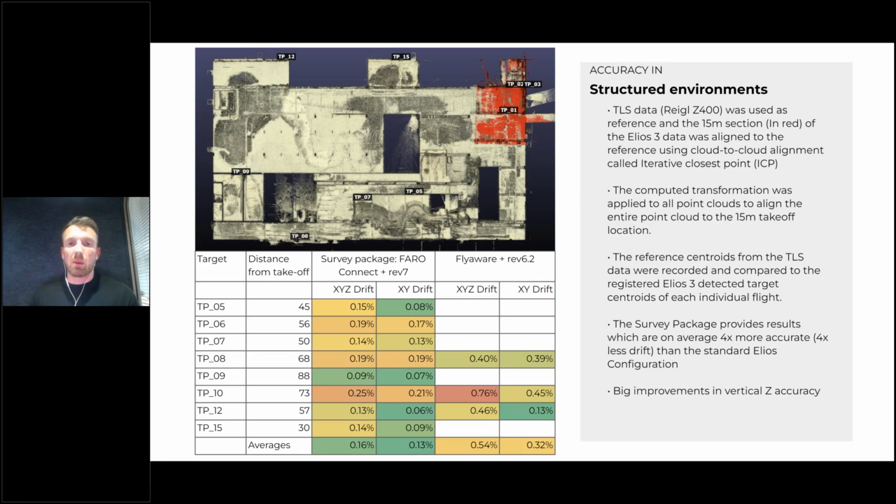In this case, we ICP'd the takeoff areas. On the left-hand side of your screen, on the map section, you see the red area where we took off from and landed. We referenced all of the flights that we did with Elios, between the standard configuration and the new LiDAR configuration Rev 7, from the Riegl to this area. This was a 15 meter by 50 meter box, and we took the transformation that we got from that and applied it across all of the data that we got from the flights with the drone.